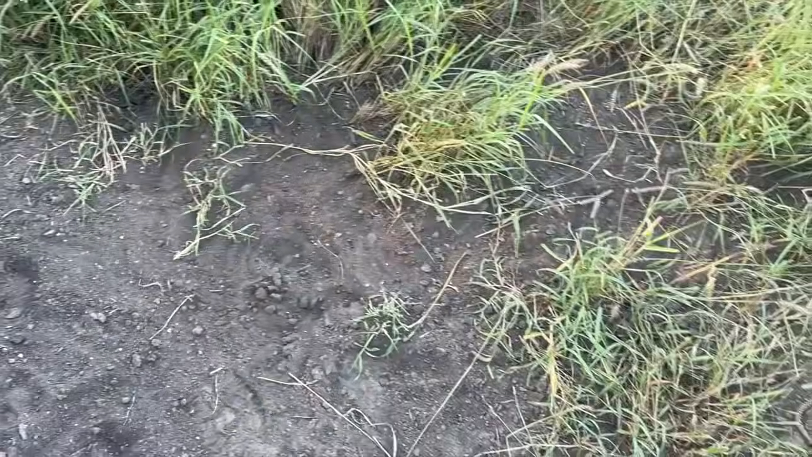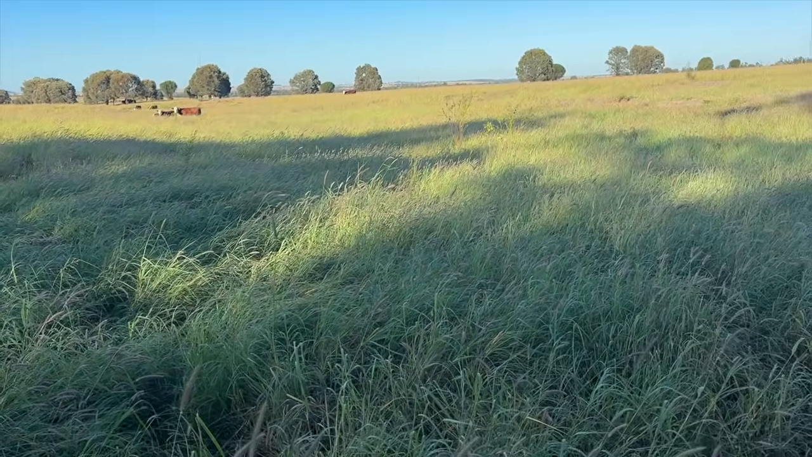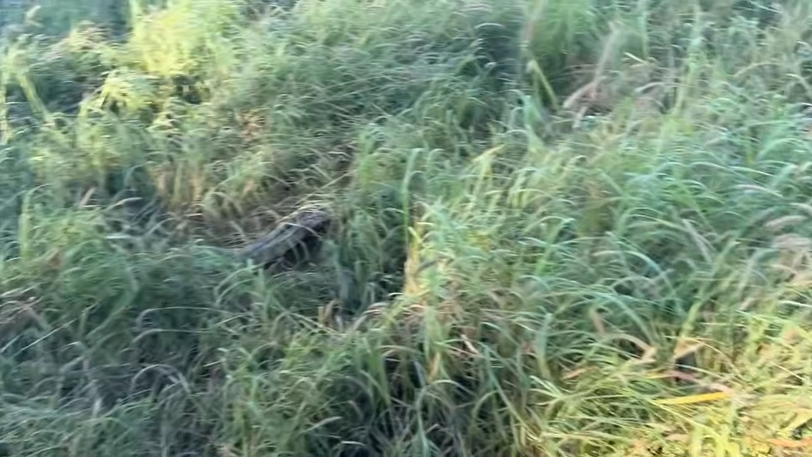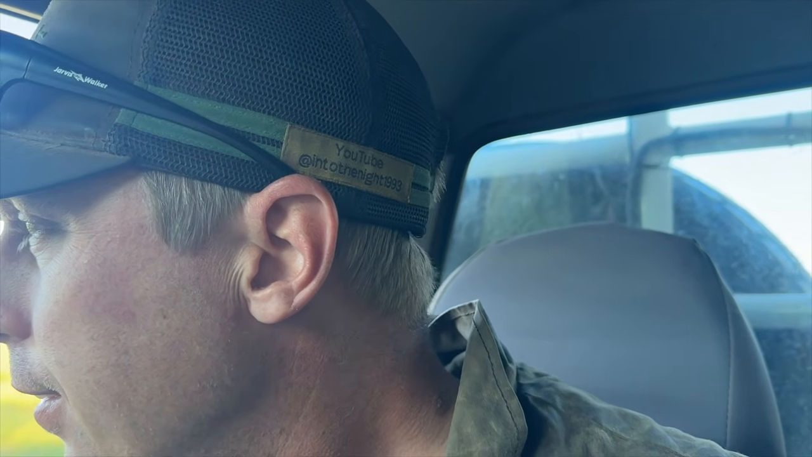Right. There they are. The culprits. Righto. Get out of here and go get ready for our local show, which is starting tomorrow. So we're going to put a few cattle in. Would have liked to have had a bit more time to choose from a few others, but anyway, we'll put in what we've got and we'll see how we go.